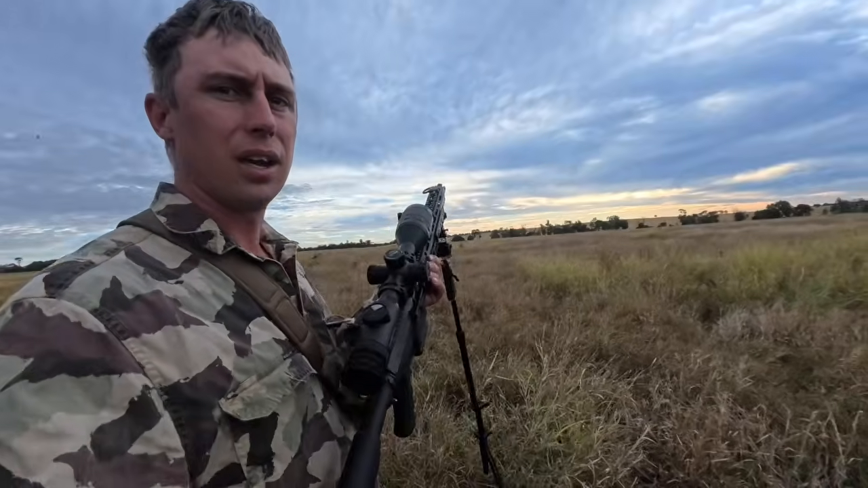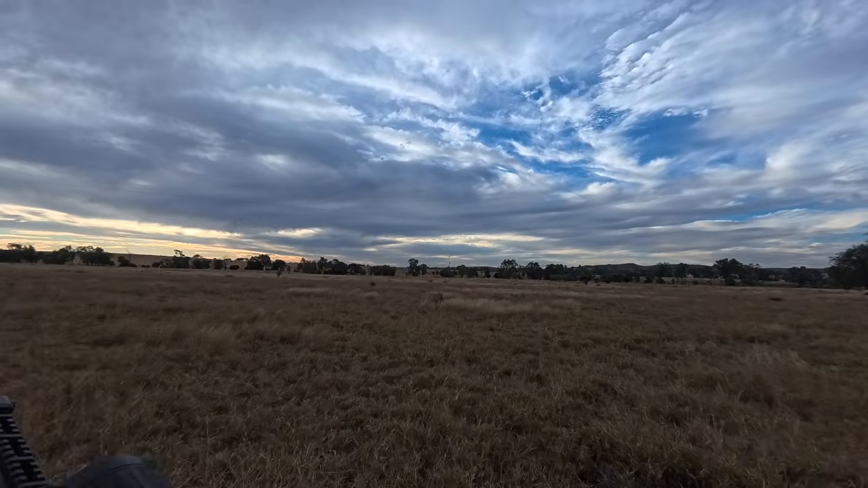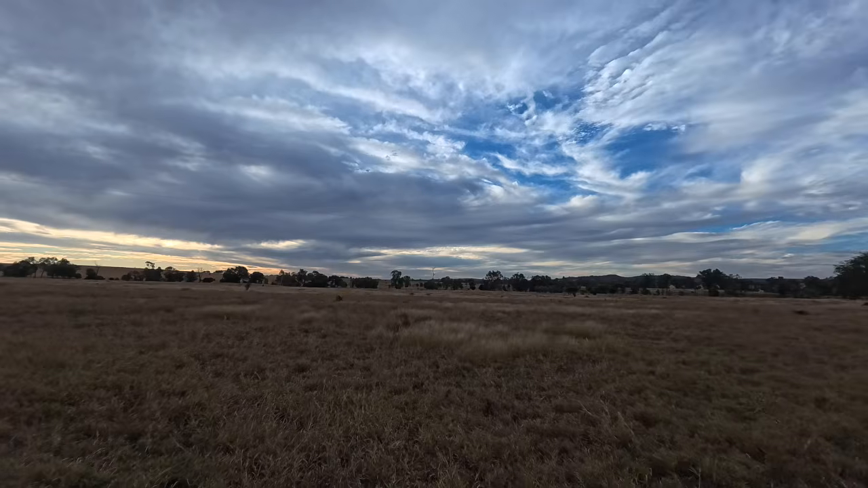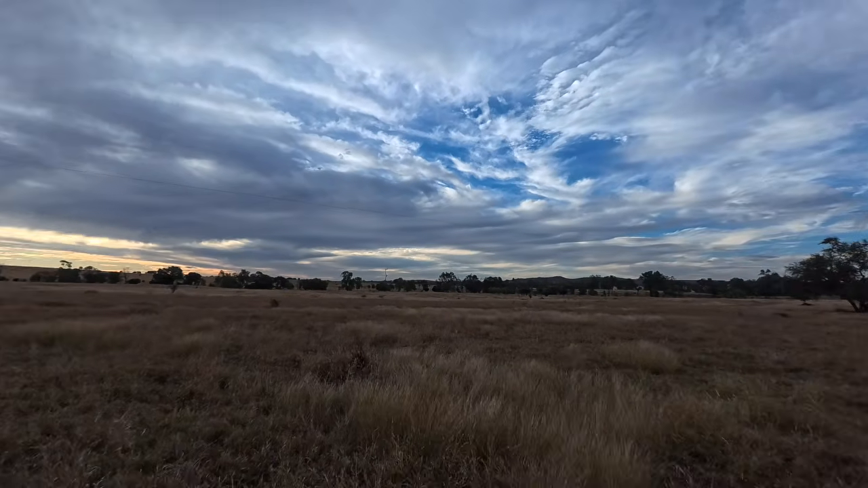So I thought I might just grab the rifle. I got the MPR 308 and the HyperPod 3. I'm just going to go and see if I can maybe even howl him up a bit, if he's interested in coming up. See how we go.